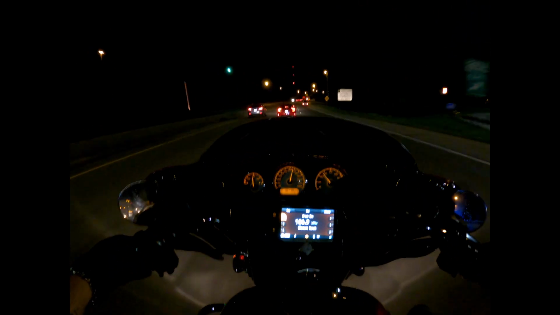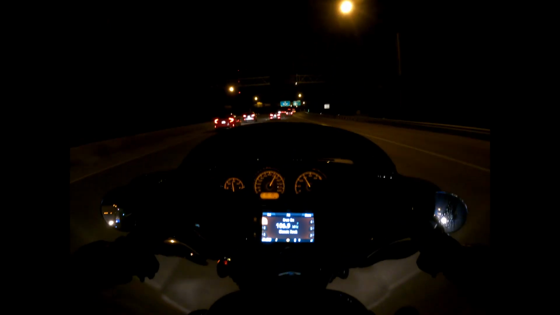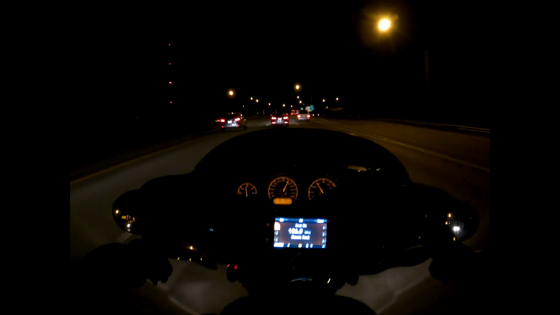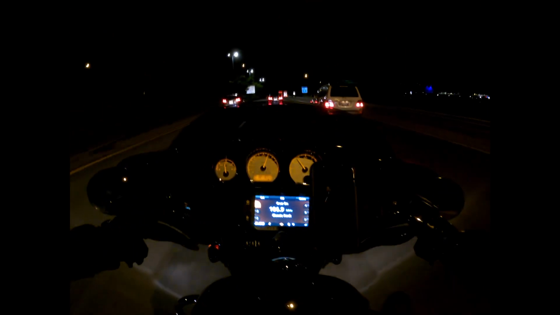Little bump there, that kind of hurt the hip a little bit. And it's windy. Like, it's windy without going down the road on a bike. I don't know what this guy's doing.